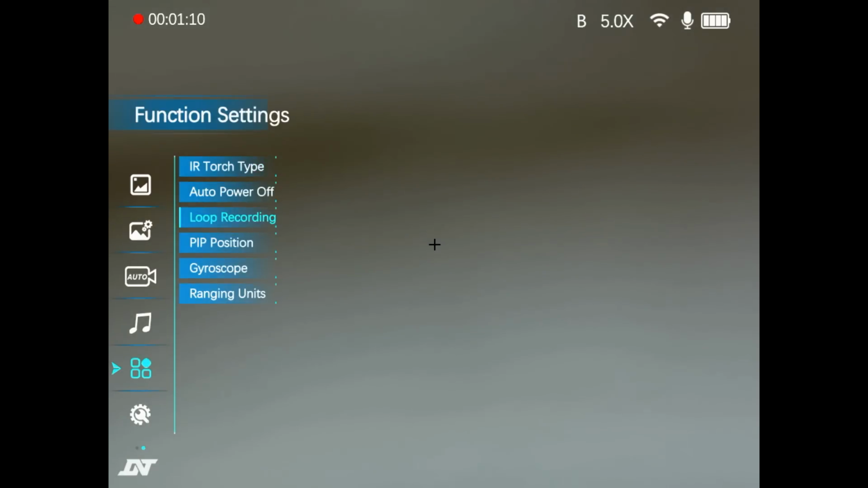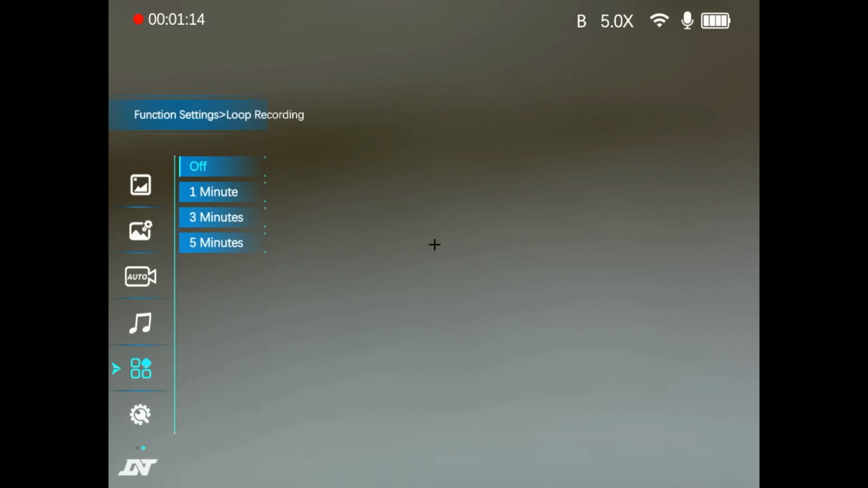Auto power off. Loop recording, I recommend that you leave this switched off. Otherwise, what will happen is that if you're recording video, it will get to whatever level you set and it will then restart another video, so you'll end up with loads of short little bits of video. If you set it to off, then you'll get one continuous video.